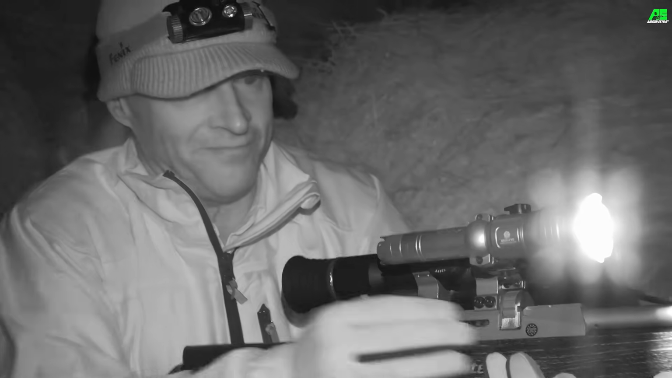That one looked like it was about to start tucking into its mate. That is a very accurate shot though. I could see through the scope that it looked like it struck it right between the eyes.